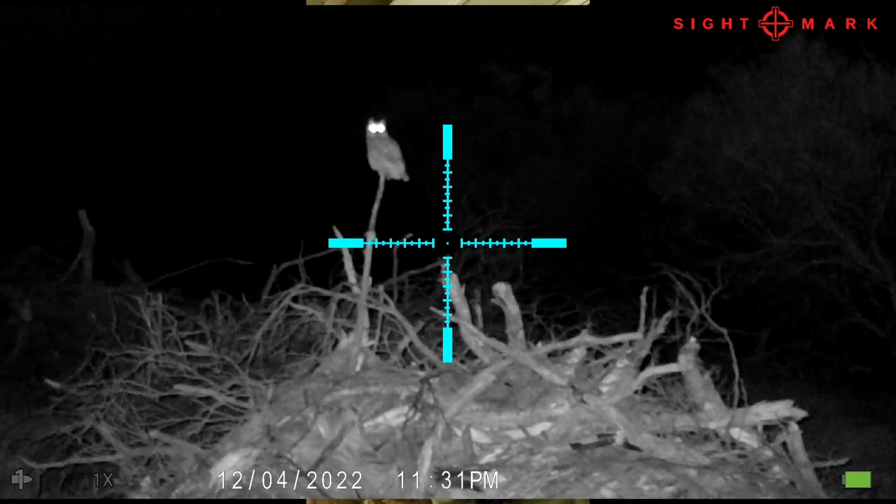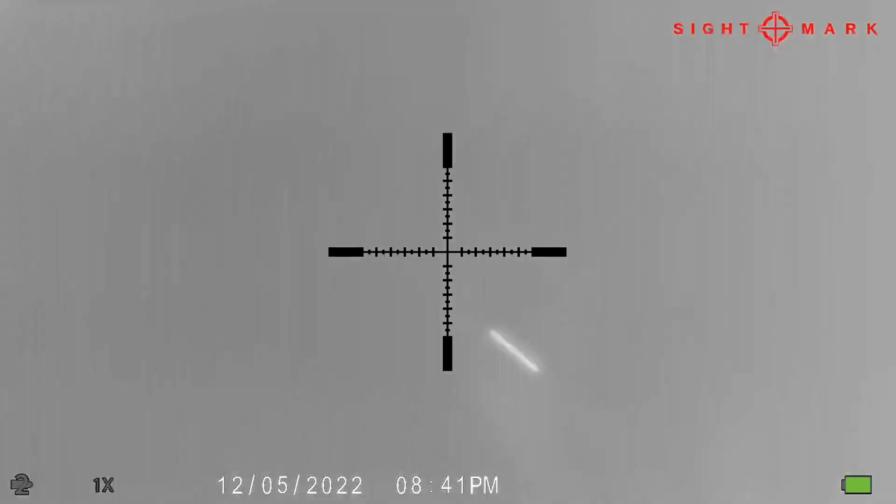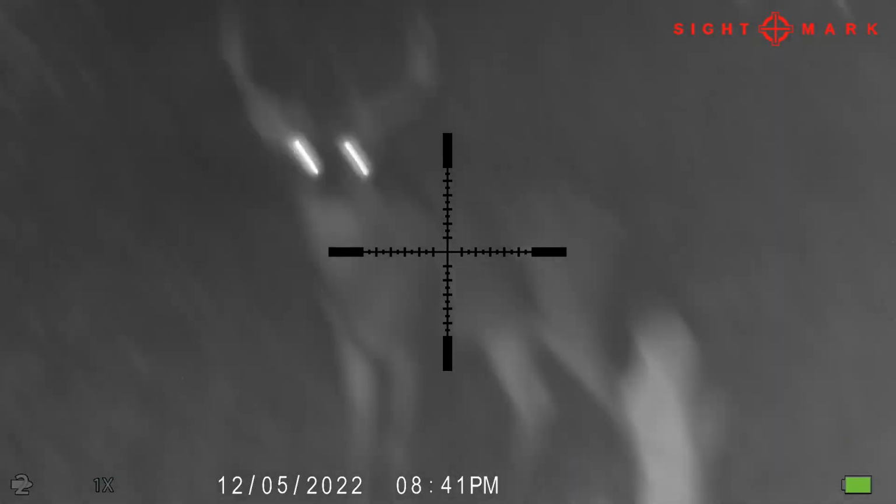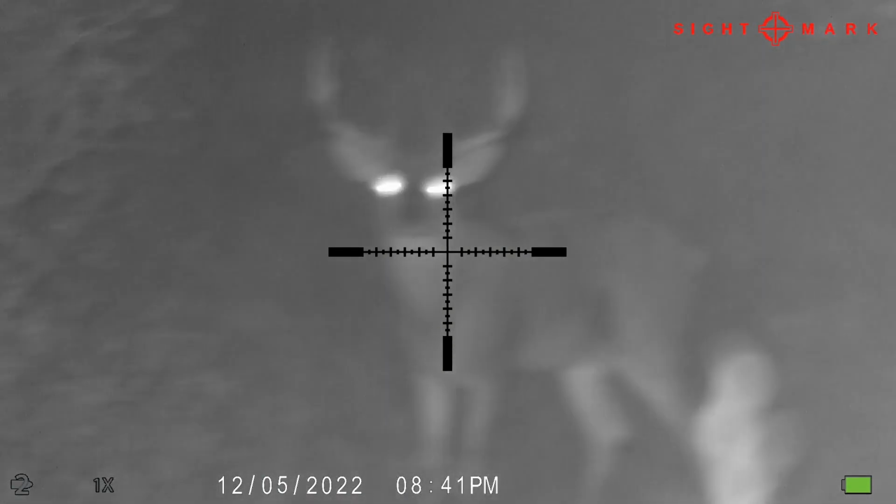Pretty outstanding, I think. And then by the time I lose him, I look over and I see this big guy standing there. Now he's about 140 yards, I believe is what Logan said. And man, would you love to see that guy in the middle of the daytime. Holy cow.